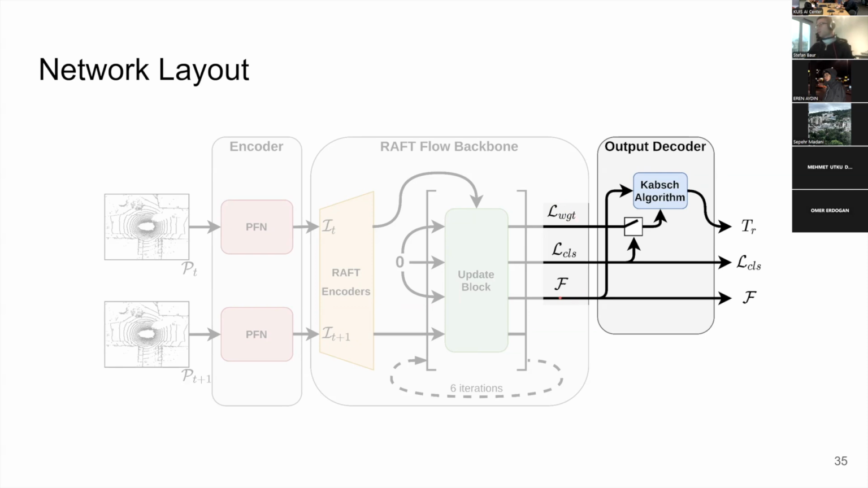So there's a signal for our output decoding, where we have this Kabsch algorithm, which gives us the rigid body transform that we briefly talked about. And we can use the classification to mask the points that we use to obtain this rigid body transform.